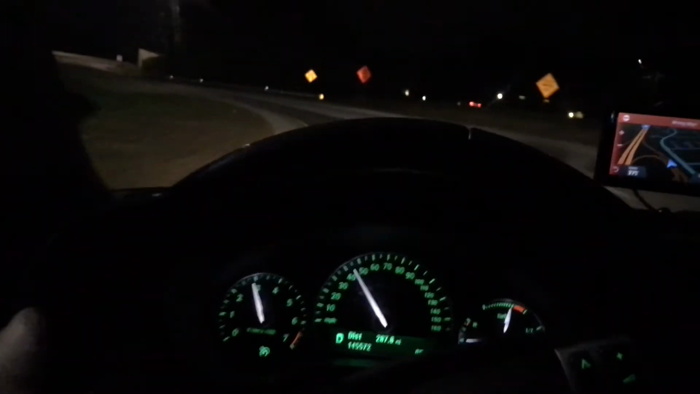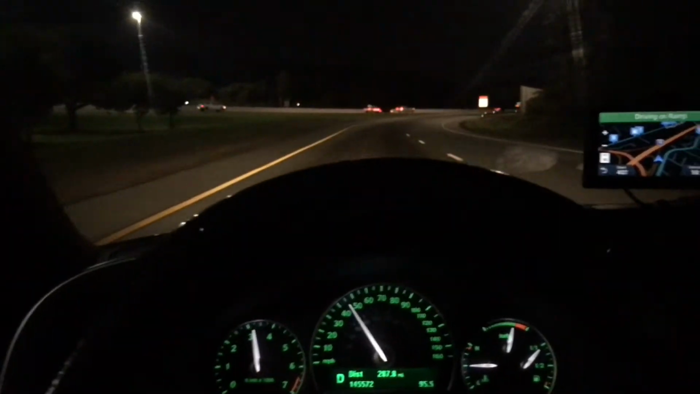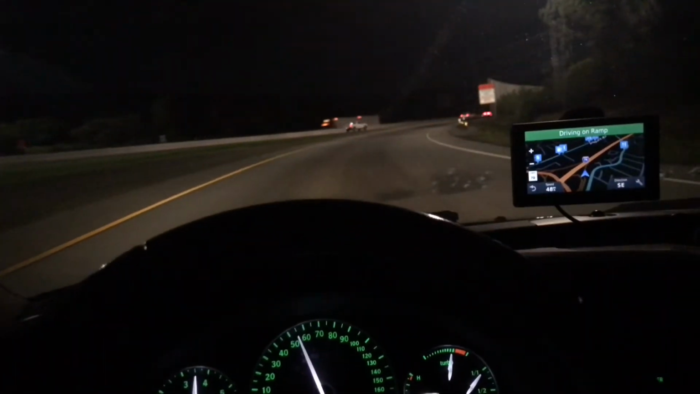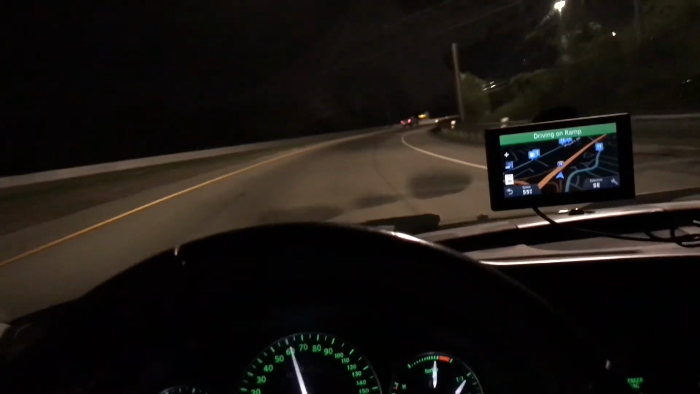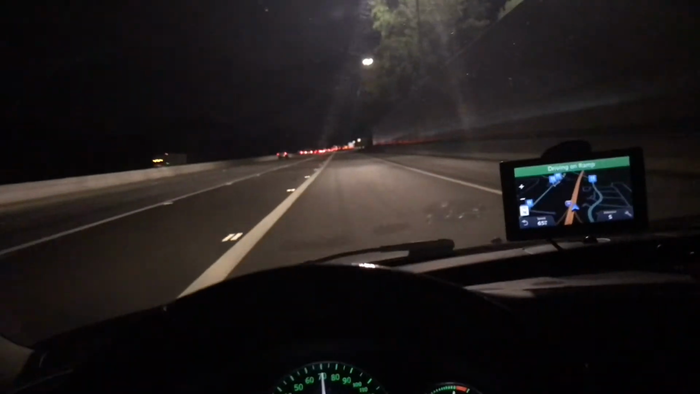You are going the wrong way down the street. Don't tell me that. Damn. Did you hear my nav tell me I'm going the wrong way down the street? I'm getting on the interstate, bitch. Don't scare me like that.